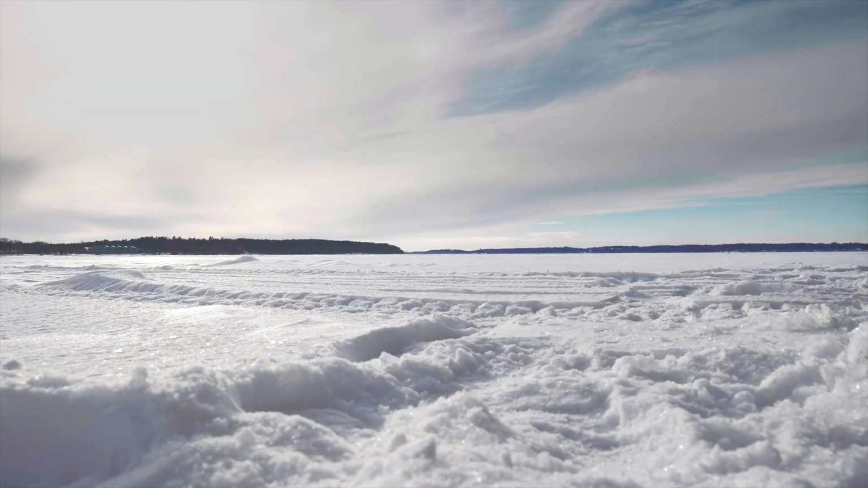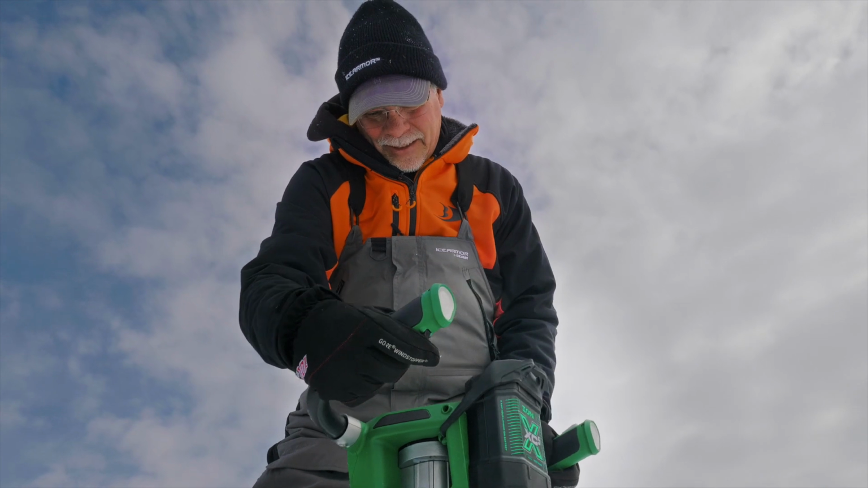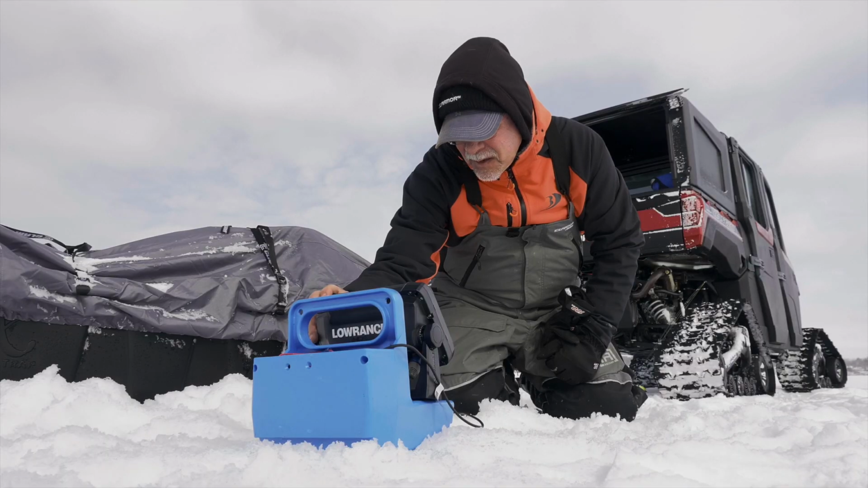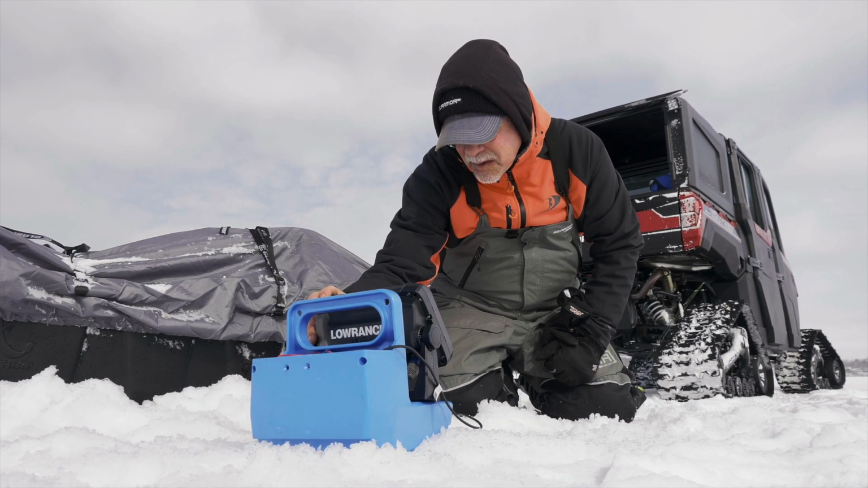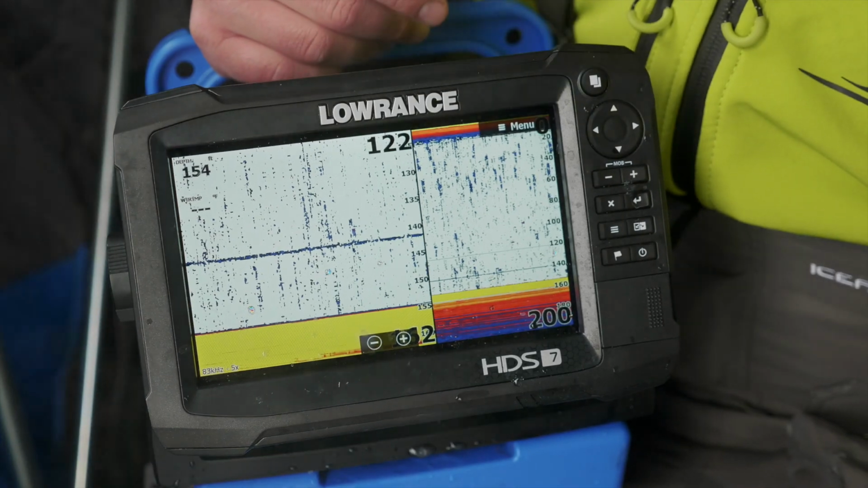So what you want to pay attention to is basically your graph setup when you're fishing over deep water like this. Obviously, it's not what we're used to doing. A lot of times we're in 15, 20, 30 feet when we're going after walleyes. But as you can see, we're actually out here in about 155 feet of water. So very, very deep water.